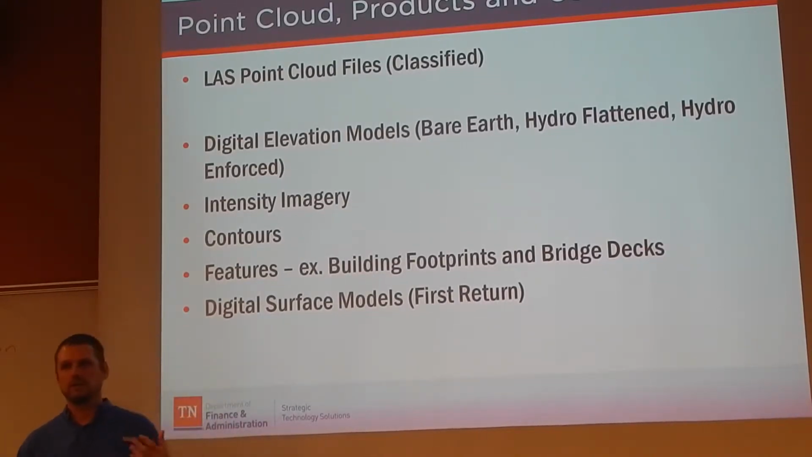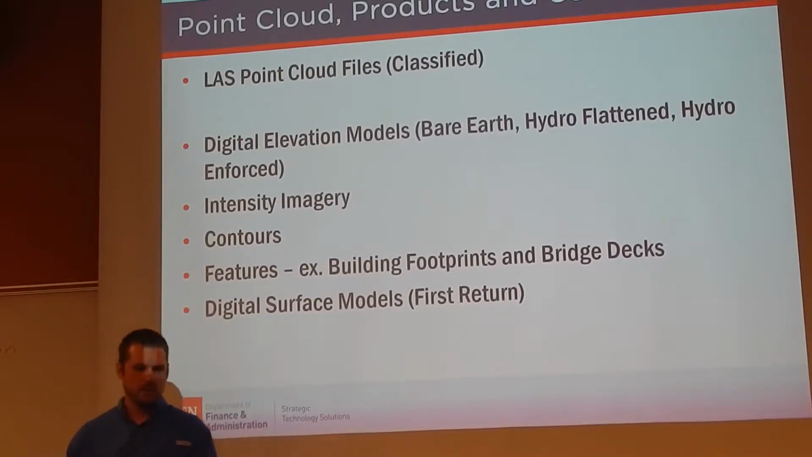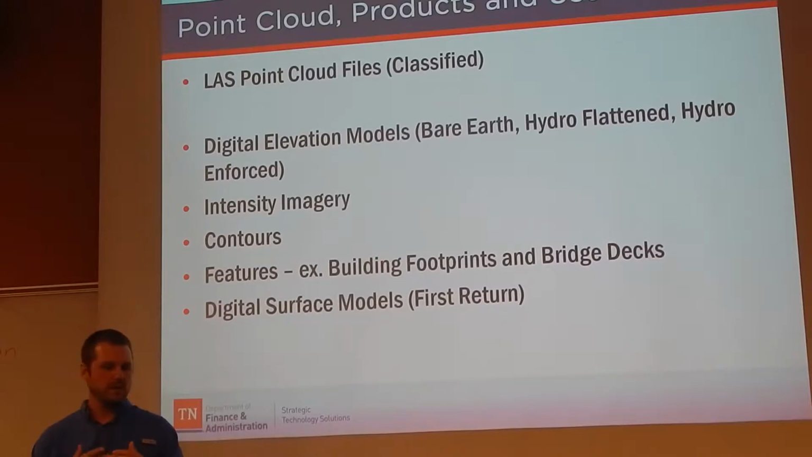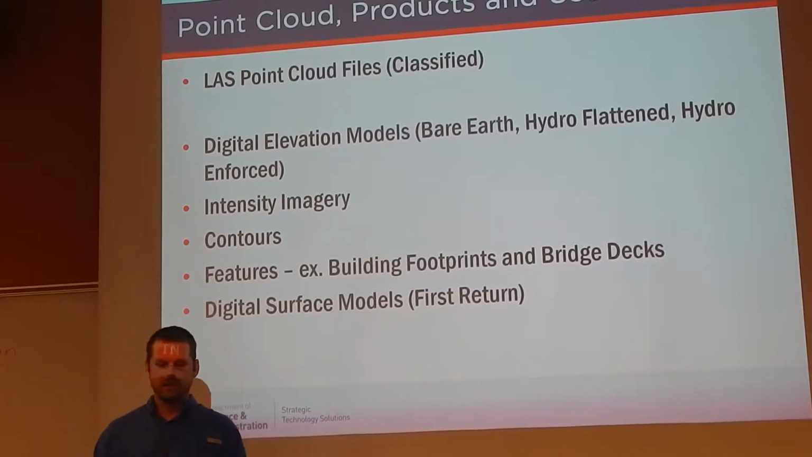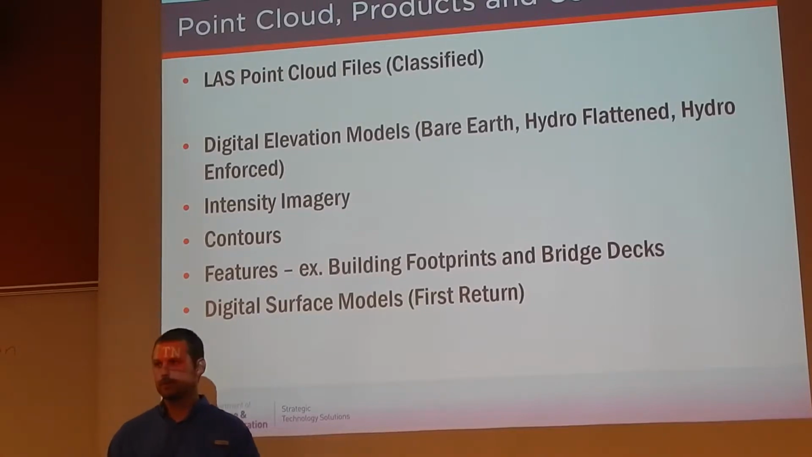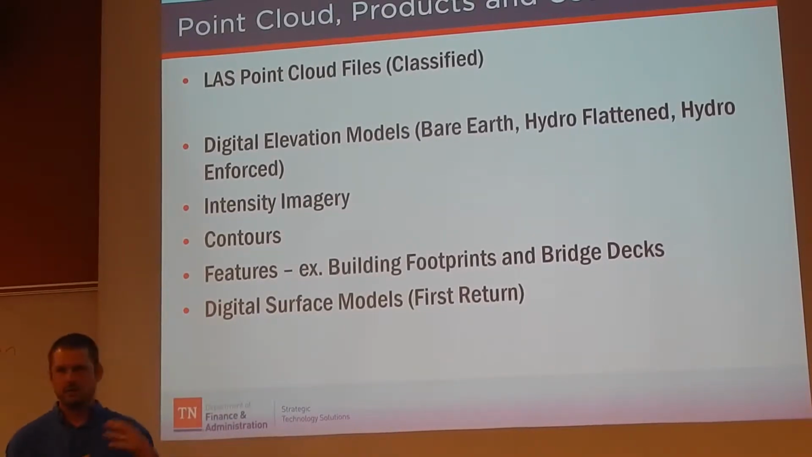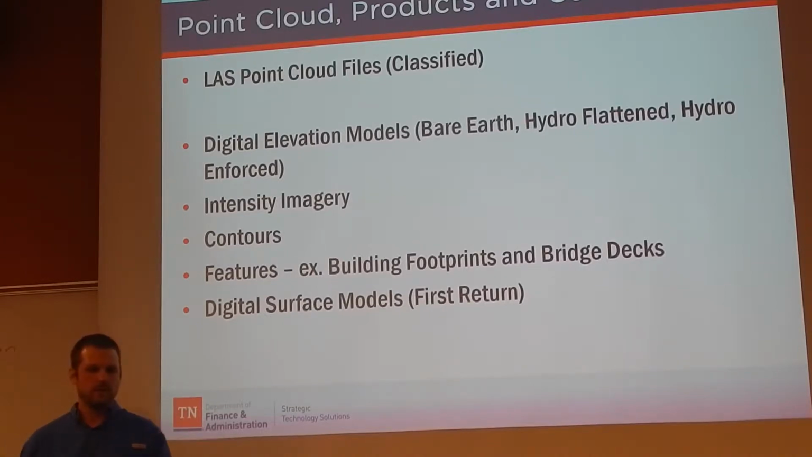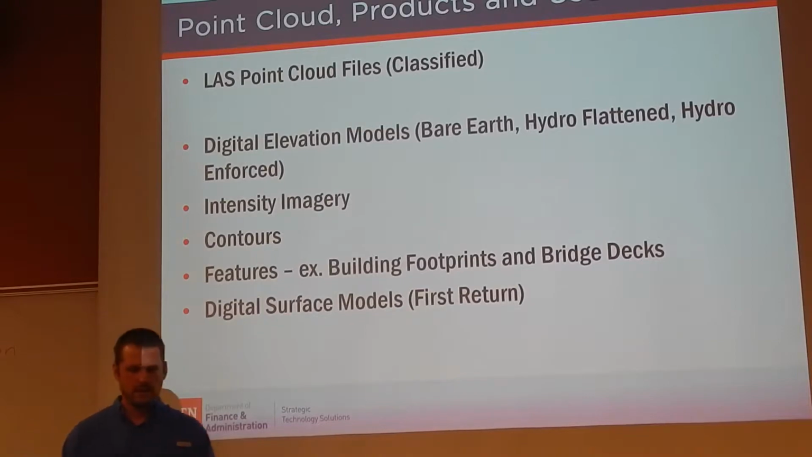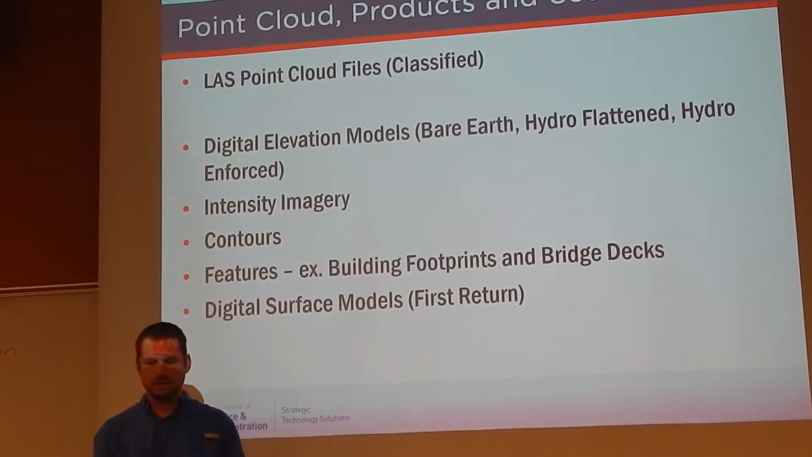These are provided to us from Wolpert, the contractor, again hydro flattened with all that processing done. We get intensity imagery, contours, and then we also get those features, building footprints. You can also extract other items from the point cloud, but ours is only classified to a certain amount, and I'll go into that a little bit. You can also create digital surface models or DSMs.